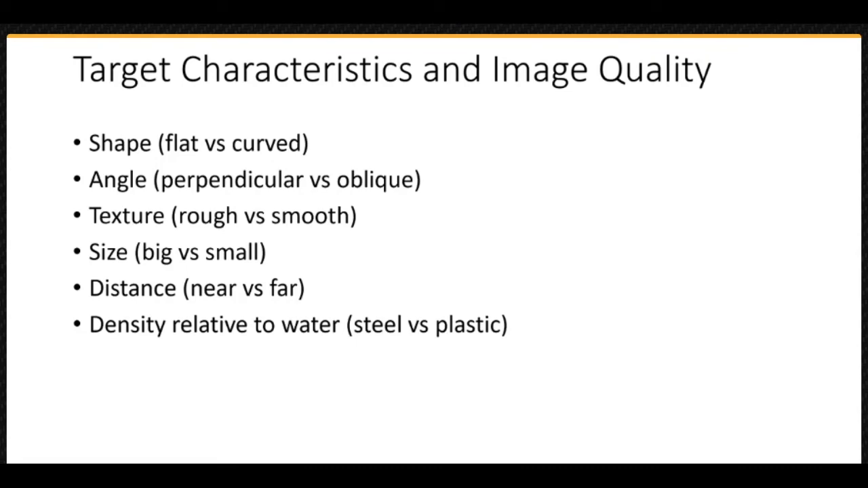Object density relative to water. Reflections occur at the interface of an object and the water. Objects with similar densities generally produce weaker echoes than objects that have markedly different densities. Another similar effect can be seen with hollow versus solid objects. An empty steel drum will produce a much better echo than a solid steel cylinder of the same size.